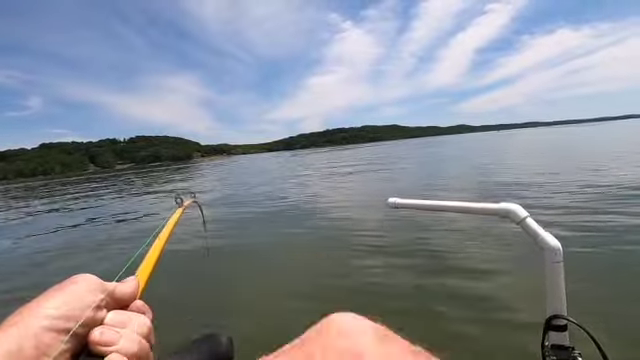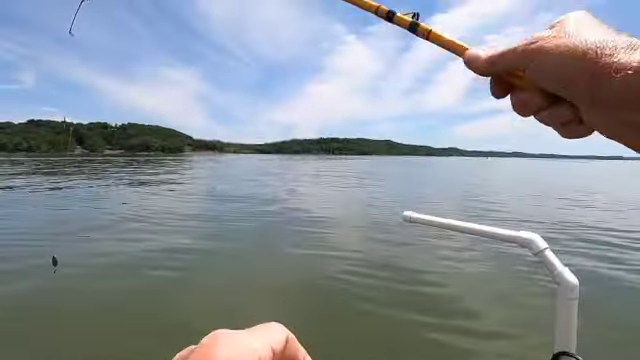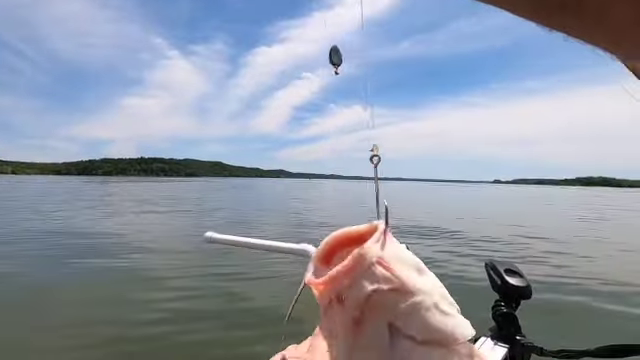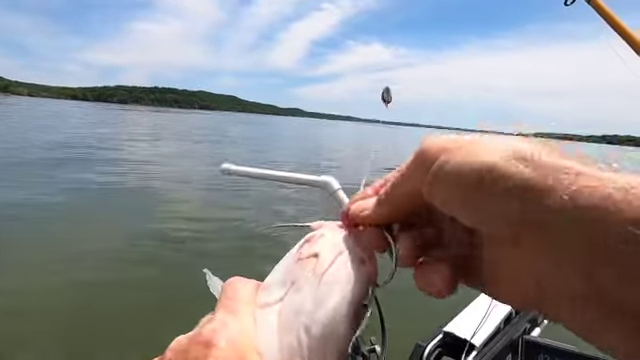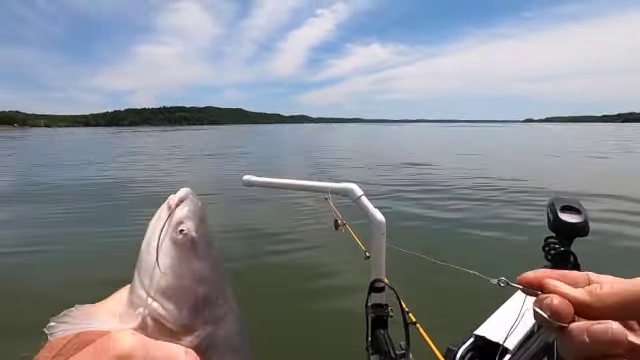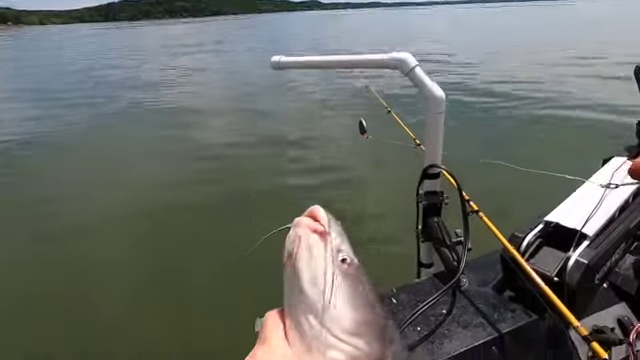Got him in 42 foot of water. Surface temp is 67.67 degrees. And here he is. Oh yeah, just a small blue cat. What they call the eater size. But I don't want to eat this fish. I just want to catch him. Actually, he caught himself kind of odd. I think he kept messing around with it till he got himself hooked. Well, it's not a bad fish. Good, clean, healthy fish. Let's let him go.